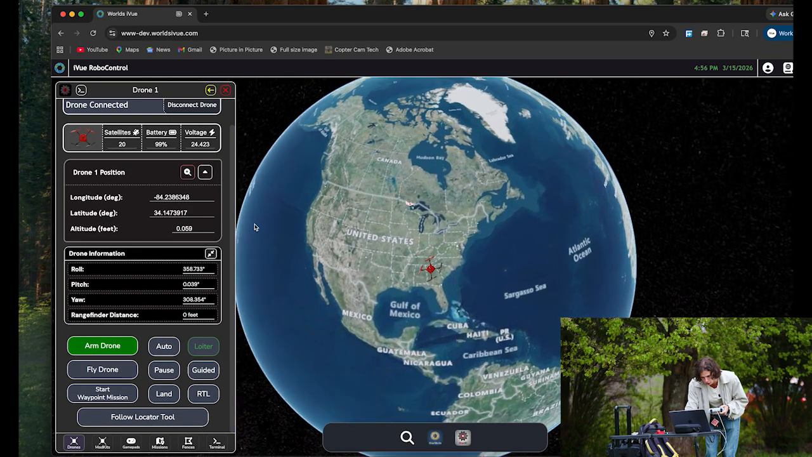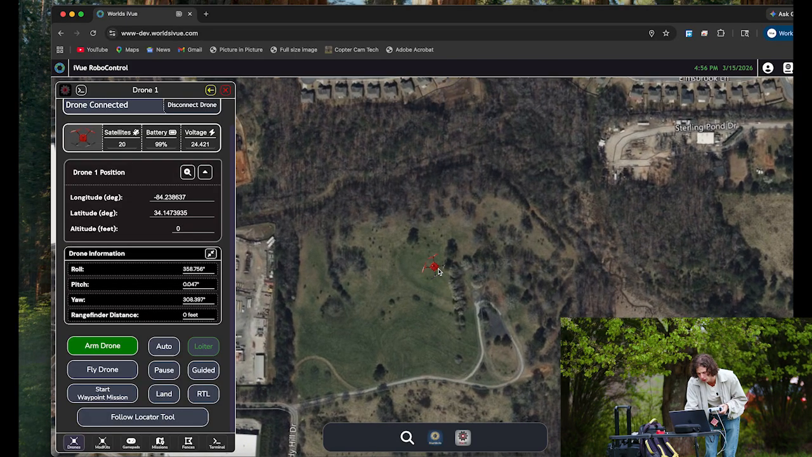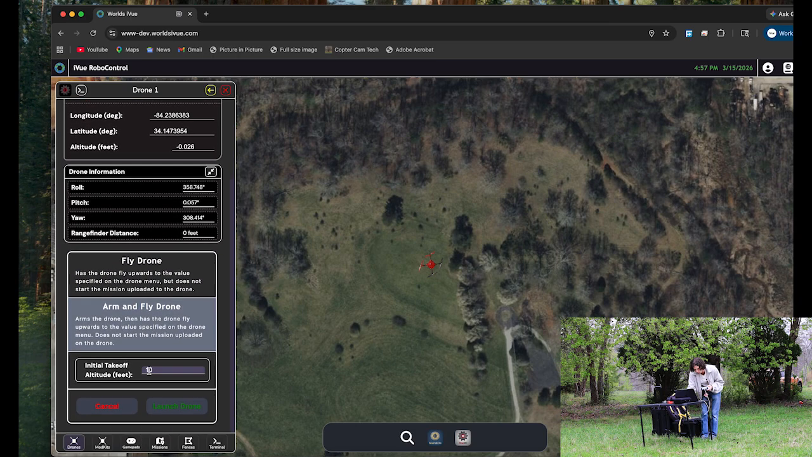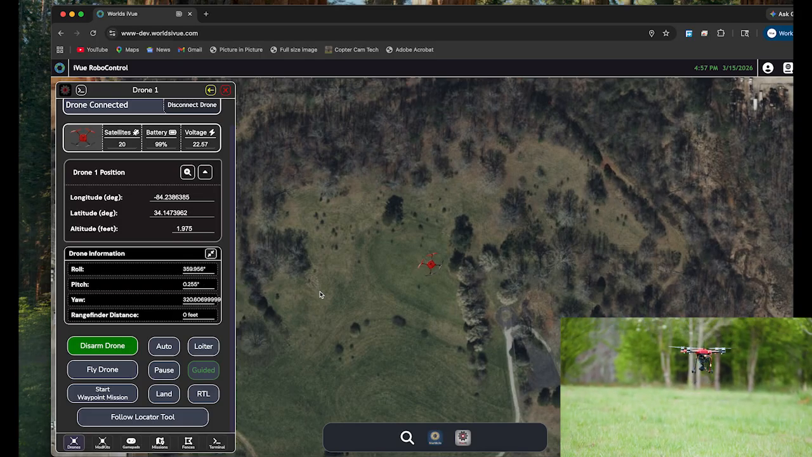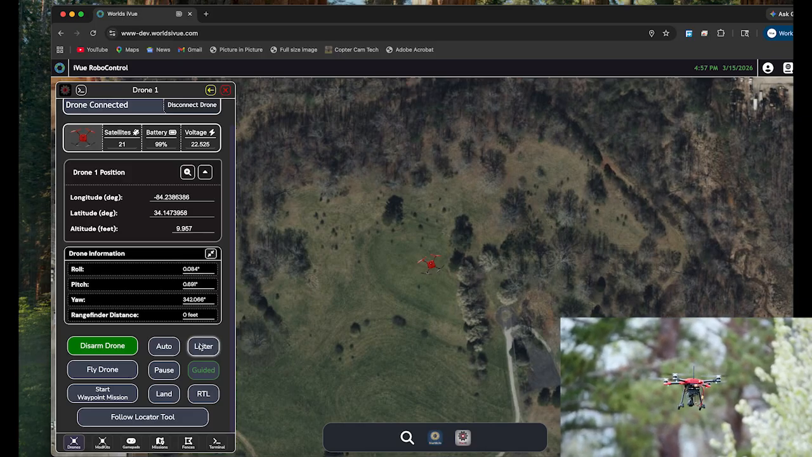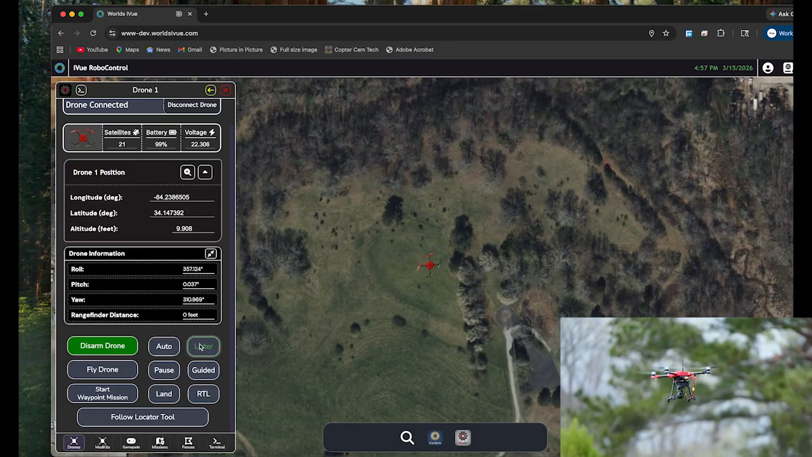And we're going to zoom in to the developer HP's position. As you can see, we don't have the developer mini that has that H-flow sensor, but a rangefinder field has also been added. Again, no rangefinder on this developer HP, so that should stay at 0 feet, but I guess we'll verify that. We'll go ahead, fly drone, arm and fly, and just take off to 10 feet. Nice smooth flight. Let me switch it over into loiter flight mode, and now I'm flying it with the PlayStation controller. Nice.